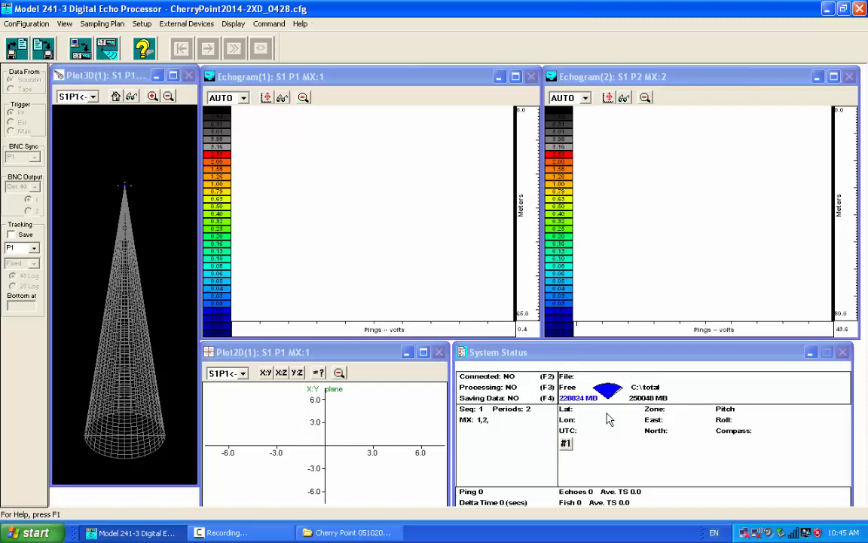And for mobile surveys, you're always going to want to have a GPS unit interfaced, which HDI systems interfaces through the computer, through the COM port, or actually it will support USB GPSs as well with another little software add-in that'll just recognize your USB port as a COM port.